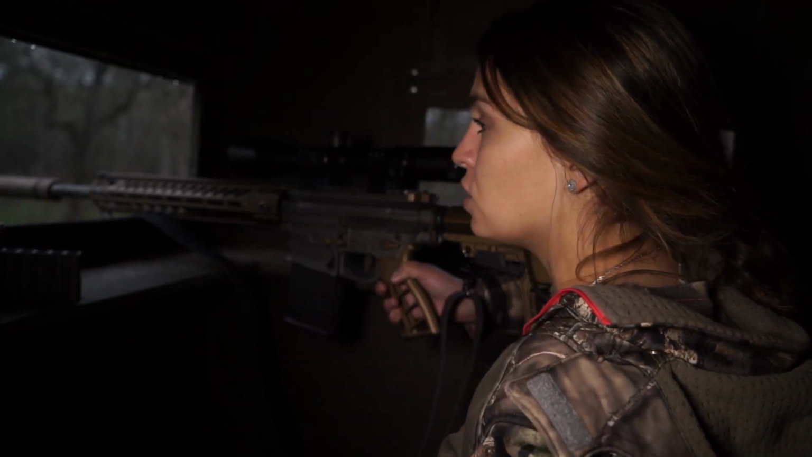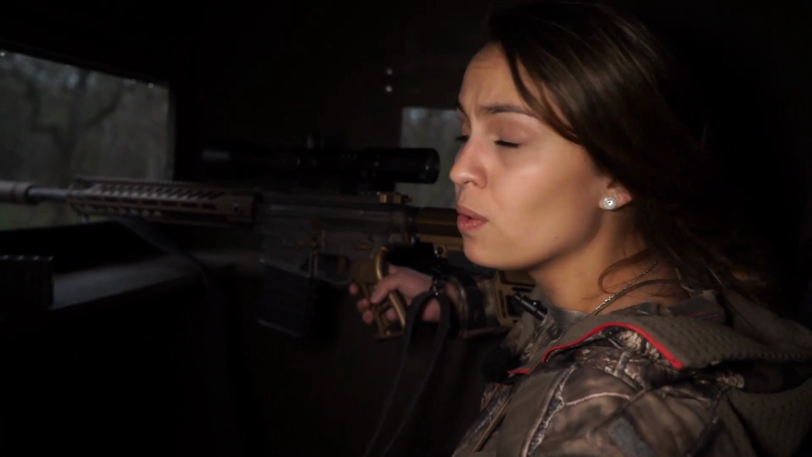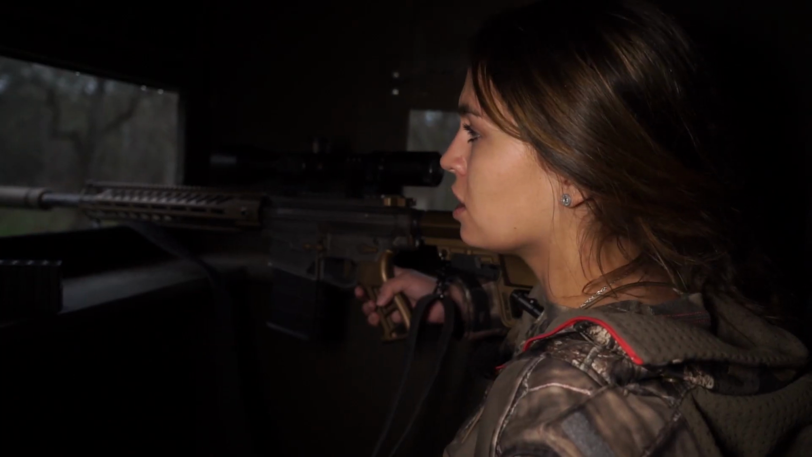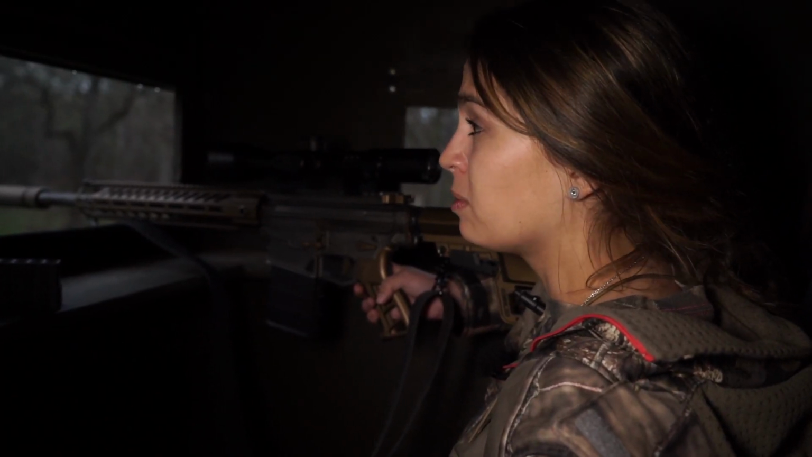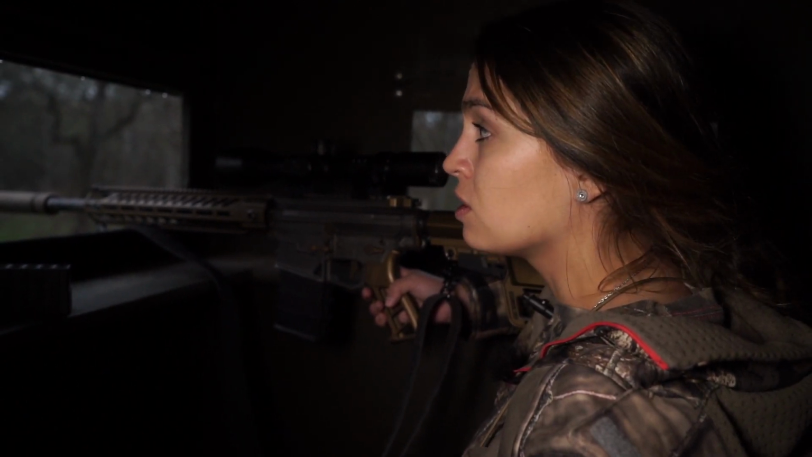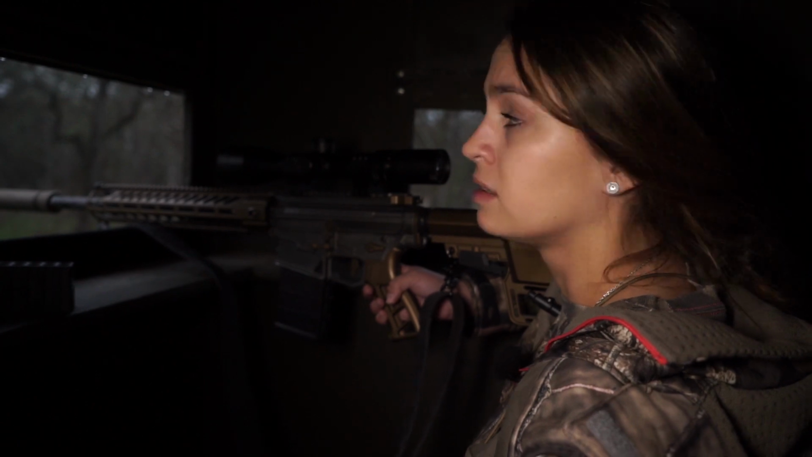So I gave her a couple of minutes, wanted to make sure she was down before I got out of the stand. I just got a good late season mature doe. She's down. She's behind the brush over there. Clean shot. We're gonna sit tight because we still probably got an hour left of light, and hopefully some pigs will come in or another doe and we'll get some more meat.